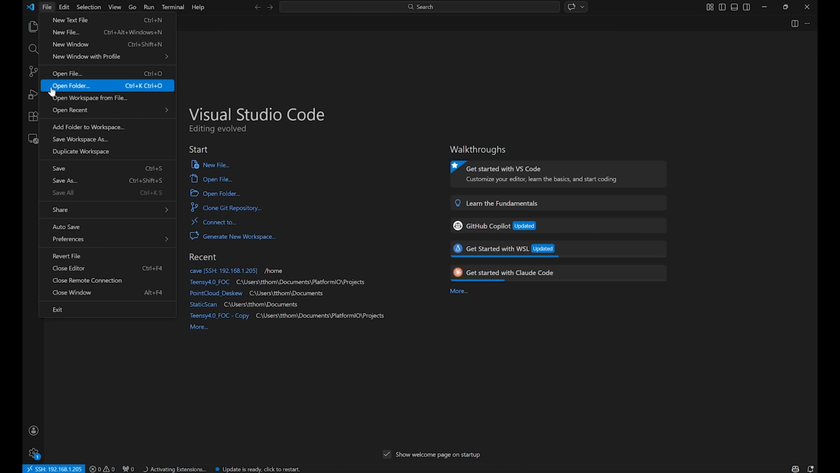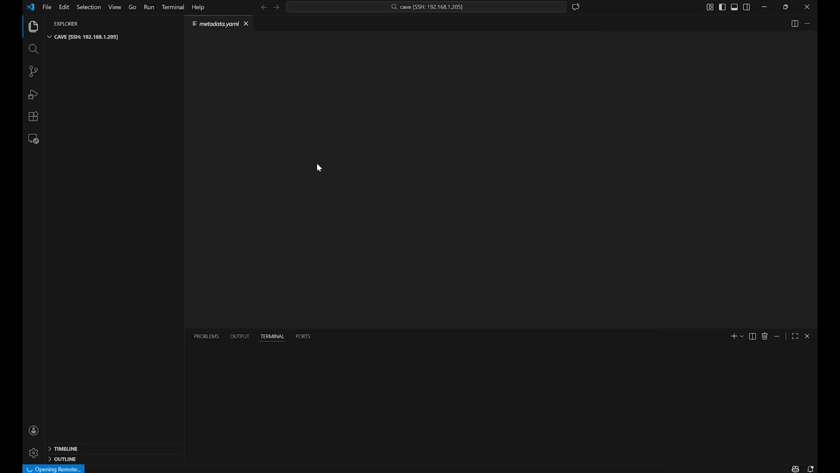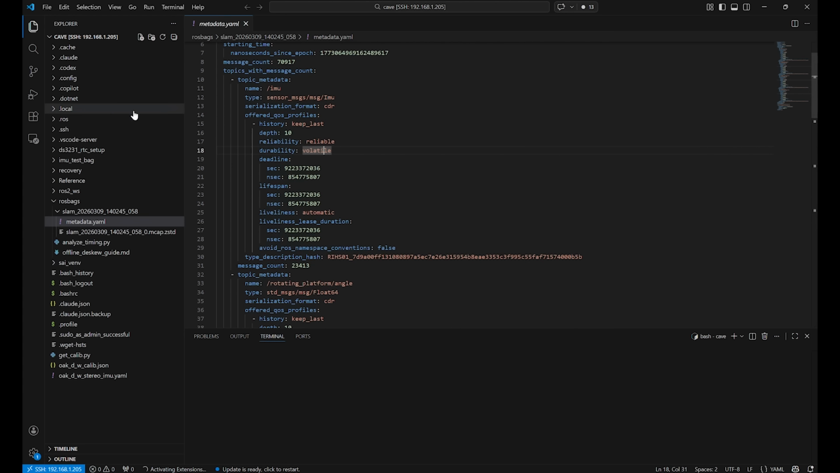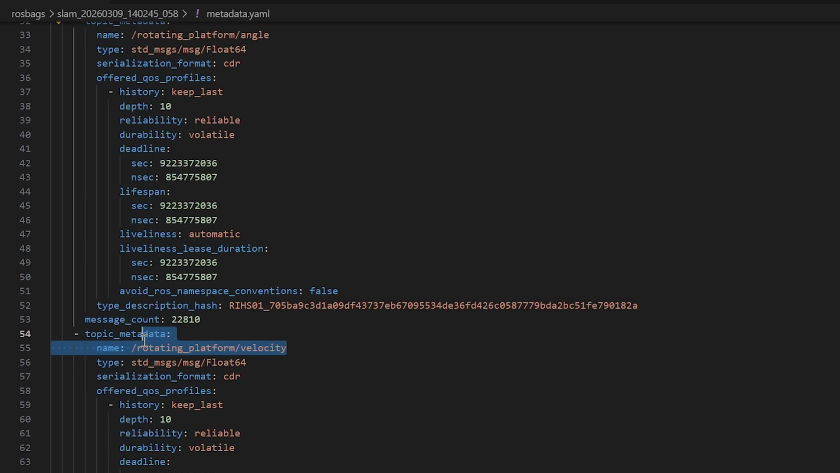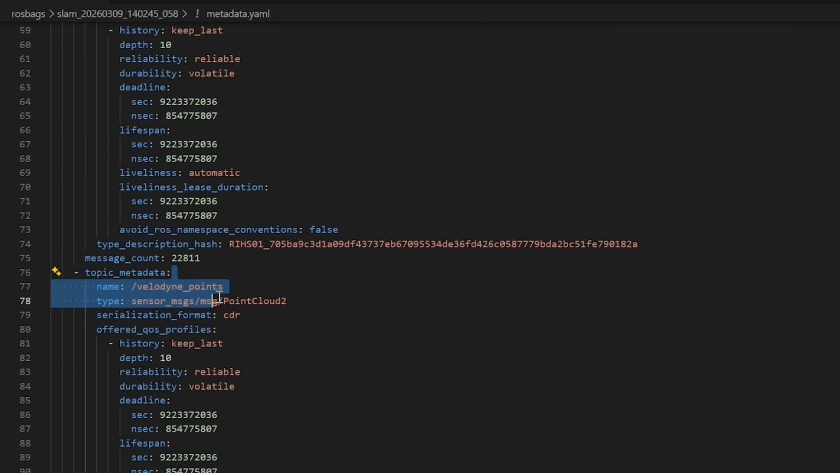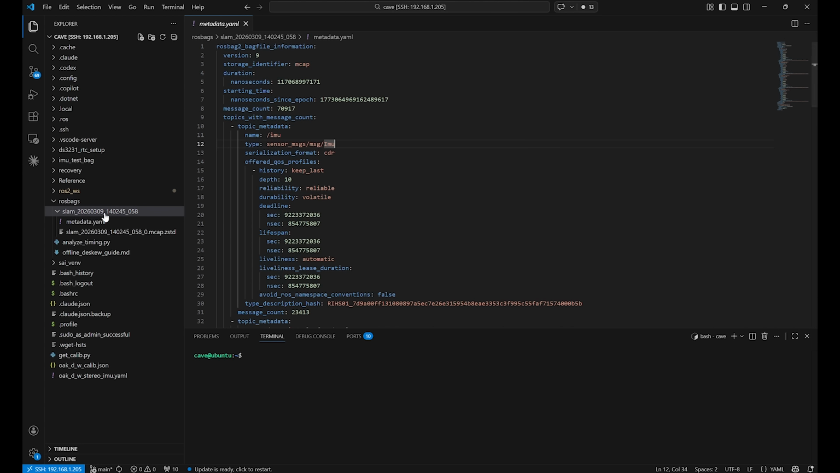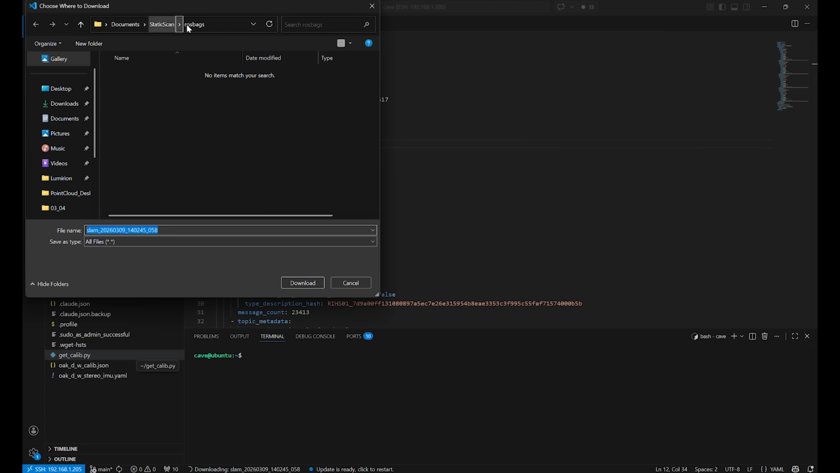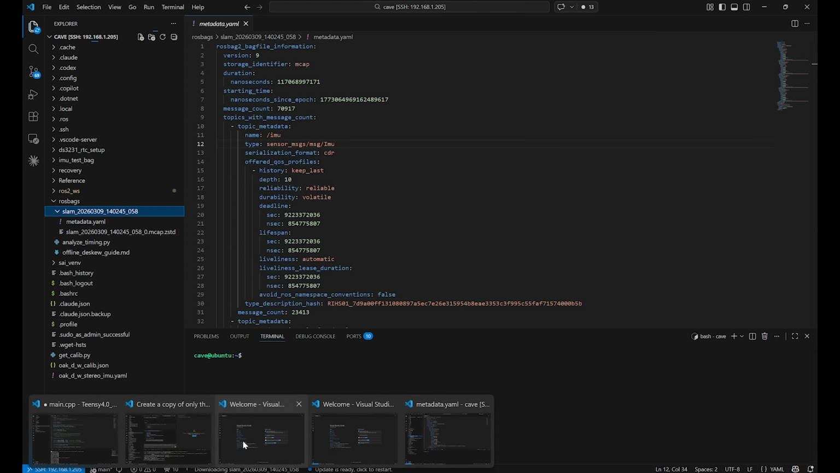That load, open folder, oh, wrong button. Open folder, it's going to ask for the password again. Alright, we're in. So I've got a directory where all of the raw bags save, right here. And here's our most recent recording. We've got IMU data, platform angle, platform velocity, and point cloud data. So we need everything except for the IMU data. That's not really needed for the static scanning, but we'll go ahead and download it to this directory where we will do our deskewing, offline deskewing. So we'll download that and check back in once this download completes.